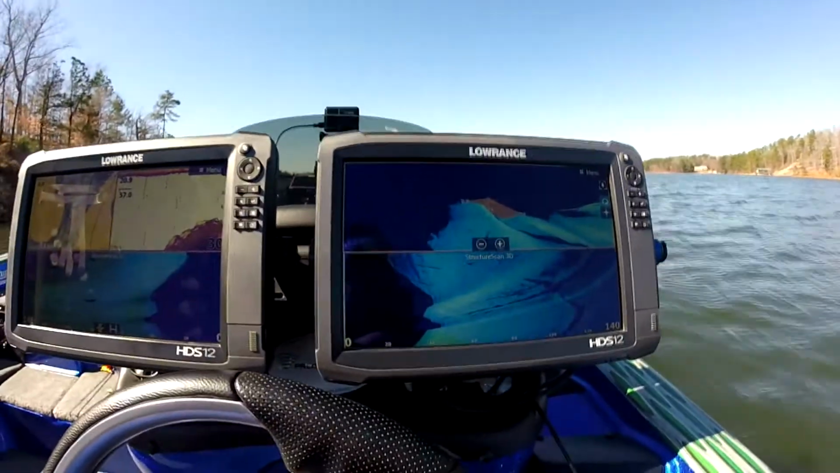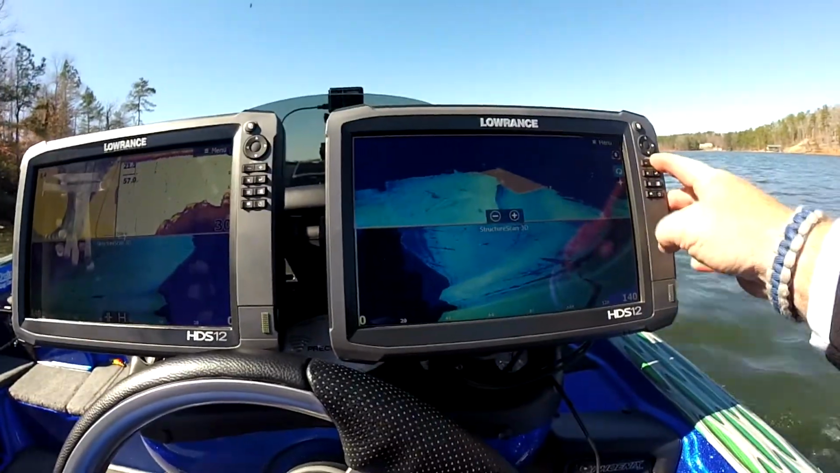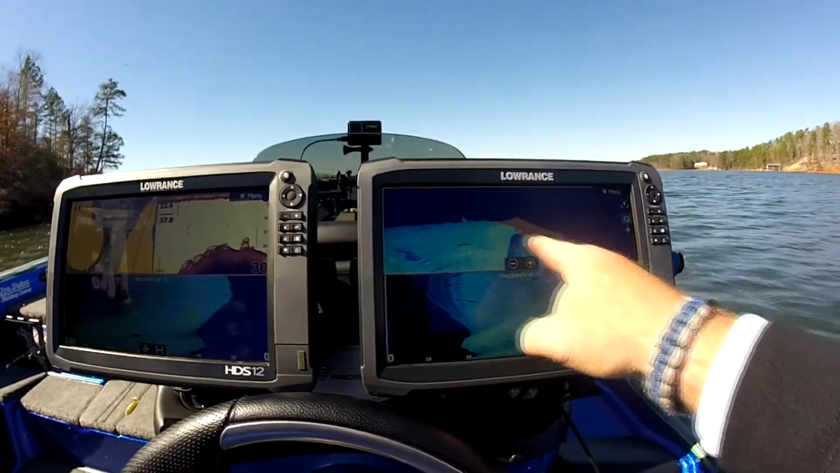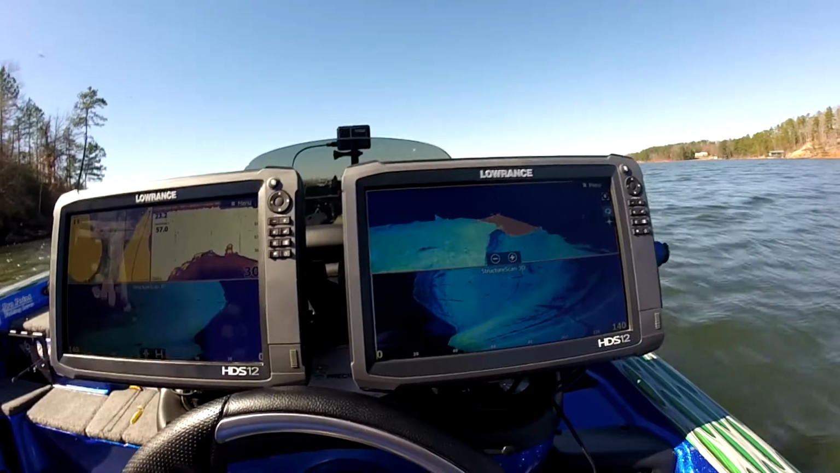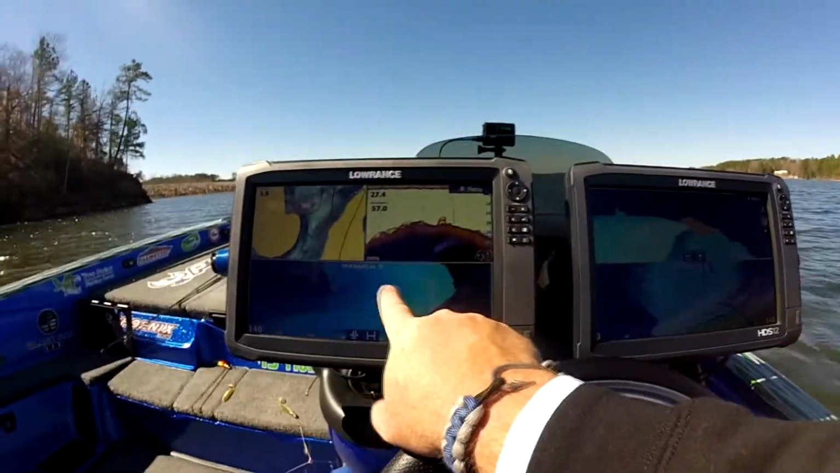Now I'm in 20 foot of water, and as you can see right here, as it drops off into that little deeper patch, you can see the deeper patch right here and shallow over here.